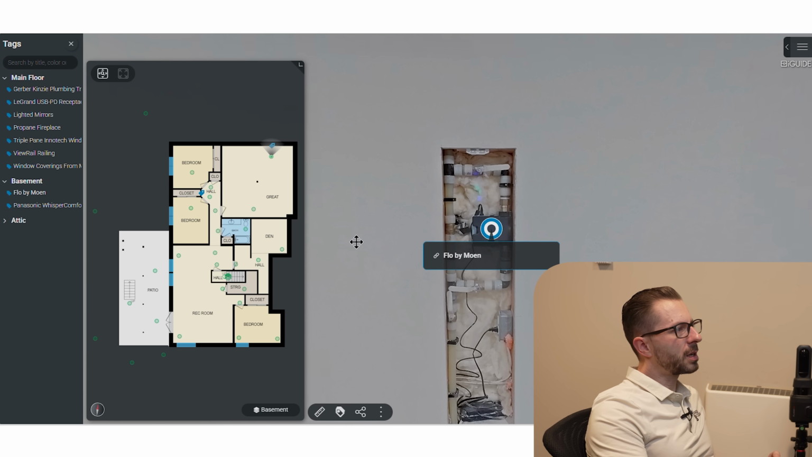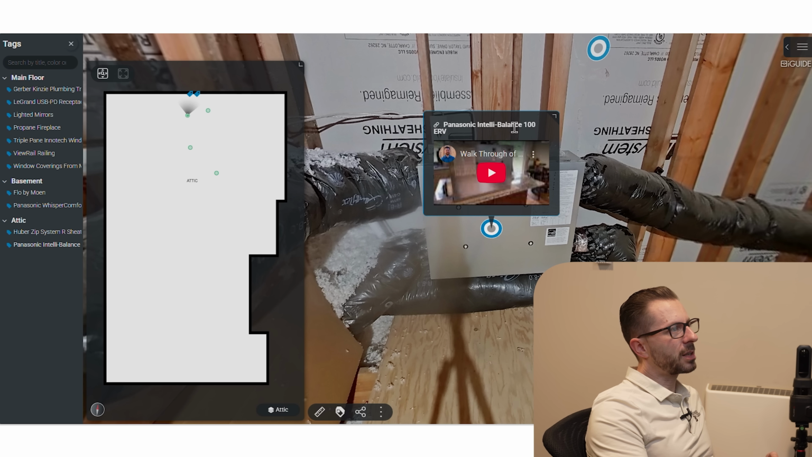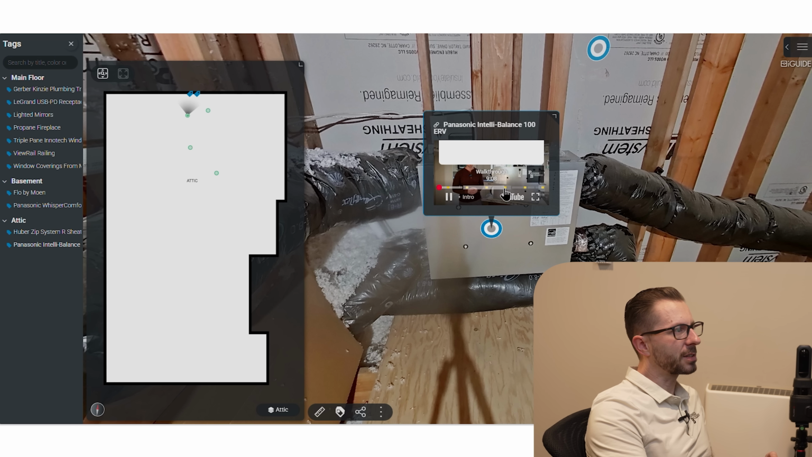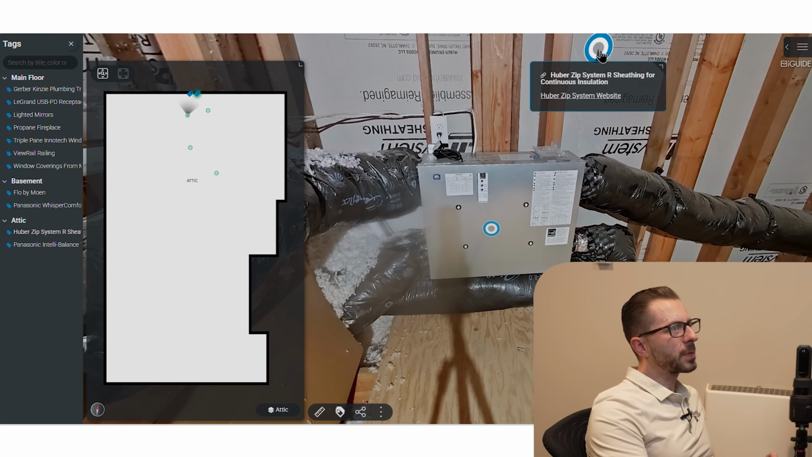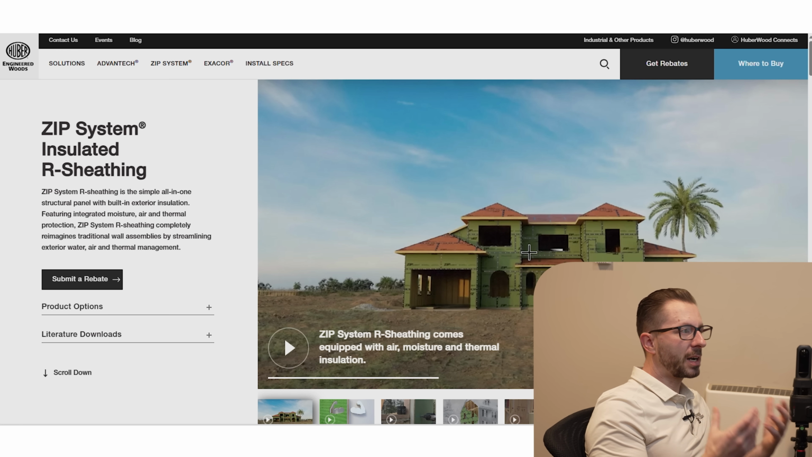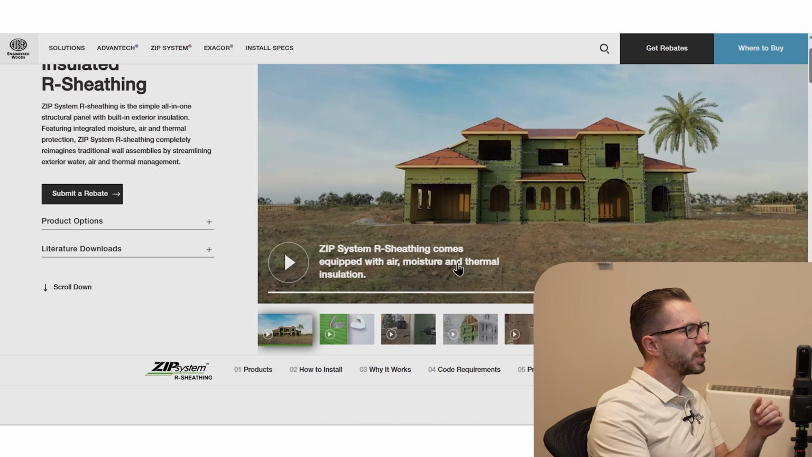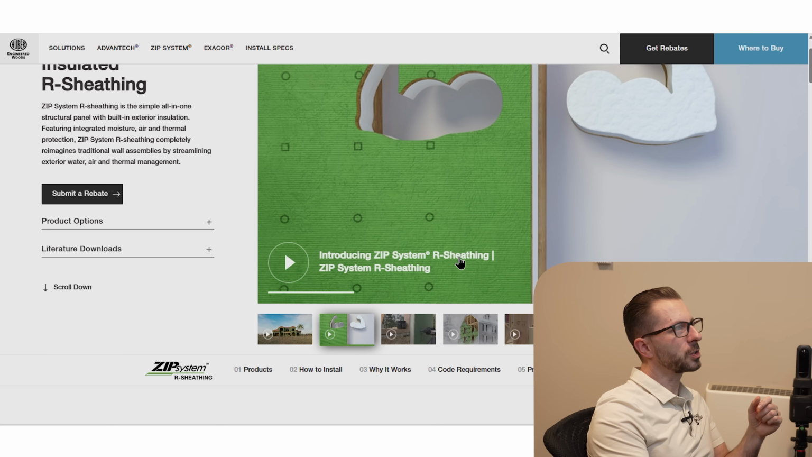So in the basement, I've got the Flow by Moen. I've got the Panasonic Whisper Comfort. I have the Panasonic IntelliBalance 100. Embedded in this one, I actually have a YouTube video that I did in the past. And then one more. We've got the Huber Zip System R sheathing for continuous insulation, so that if a real estate broker or a buyer is curious about this product, they could get in here and do a deep dive from the manufacturer's own website.